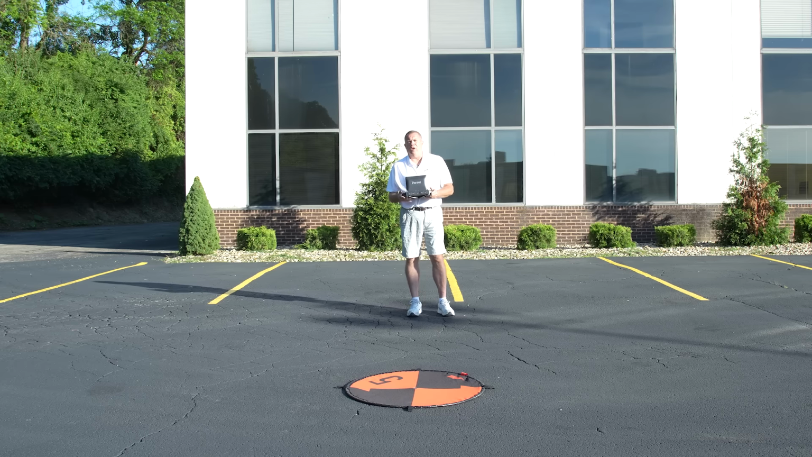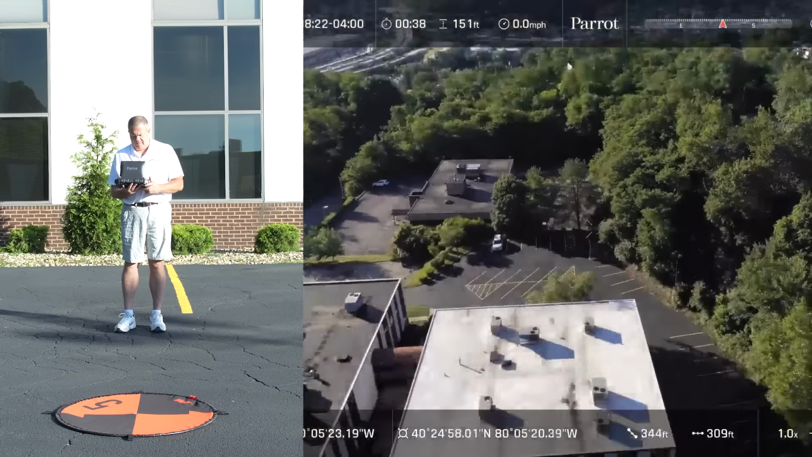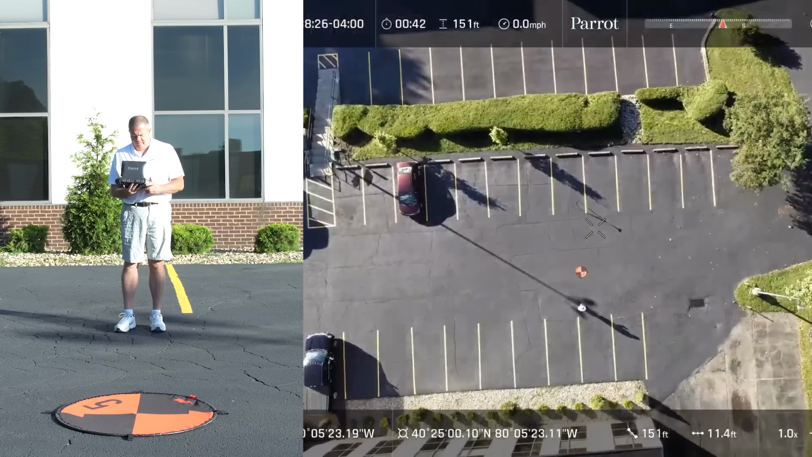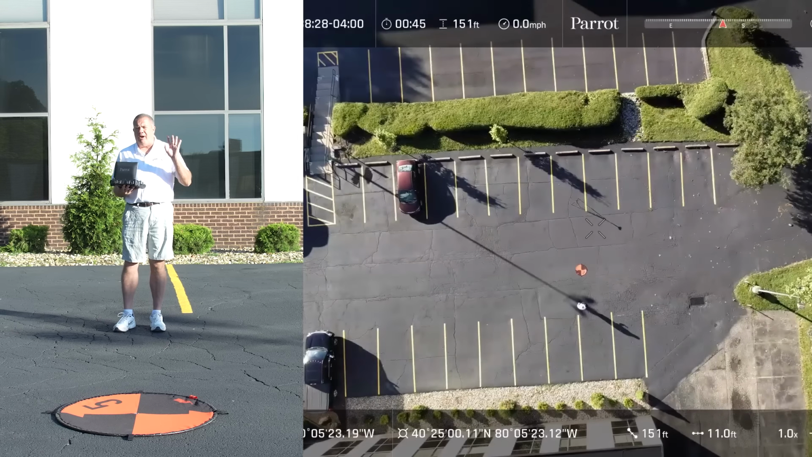Okay, so what you hear now is 150 feet high, directly above us. I can barely hear it.